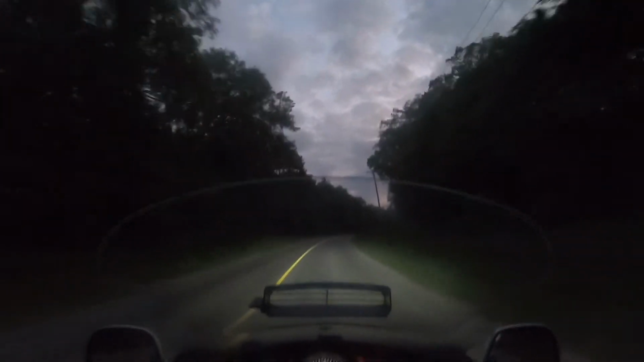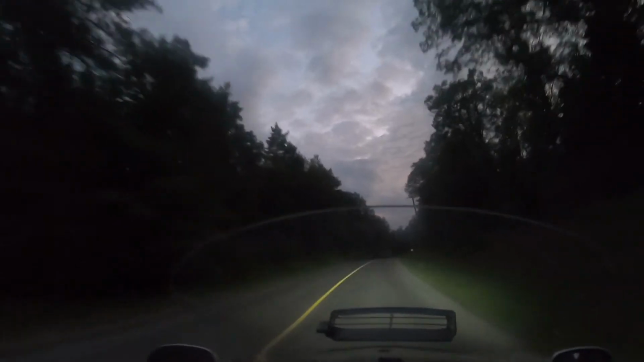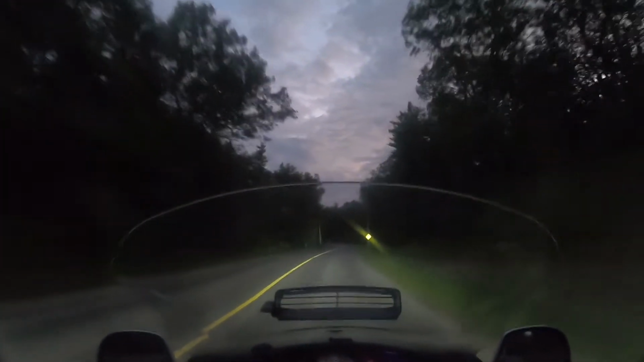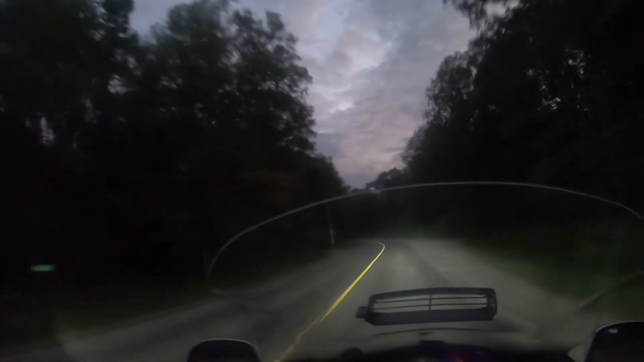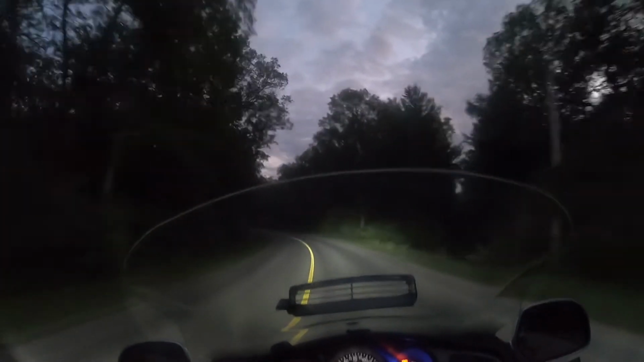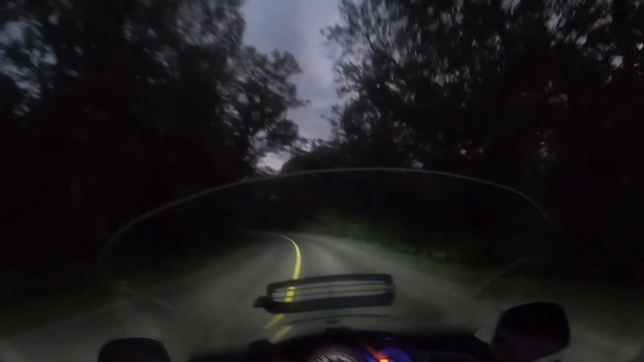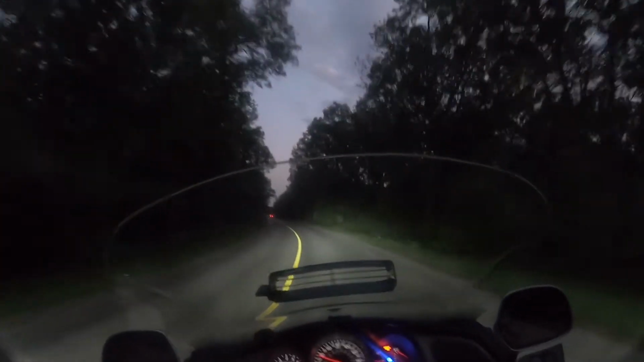I want to capture this. I want to capture these trees at 8:11 p.m. at night, and my headlights are lighting up these trees, and it's like the spookiest place you think you've ever been. And yet we come down this road probably 10 times a week over and out throughout the week. We're up and down here quite a bit.